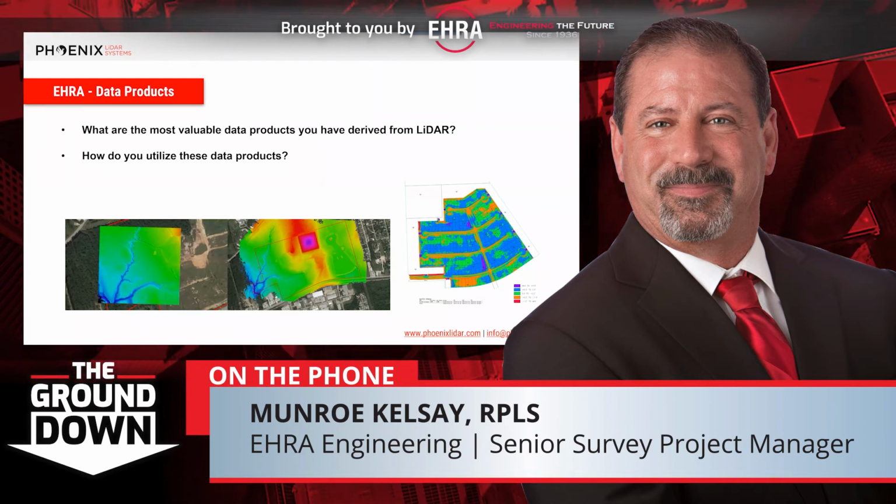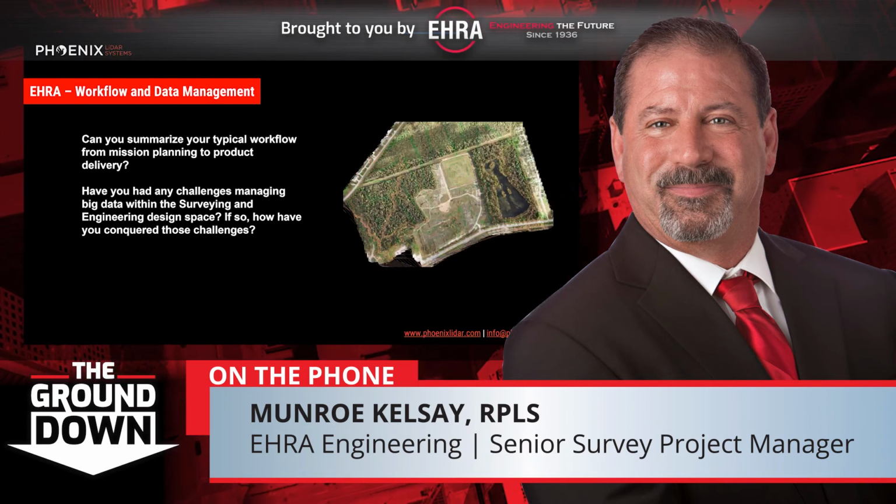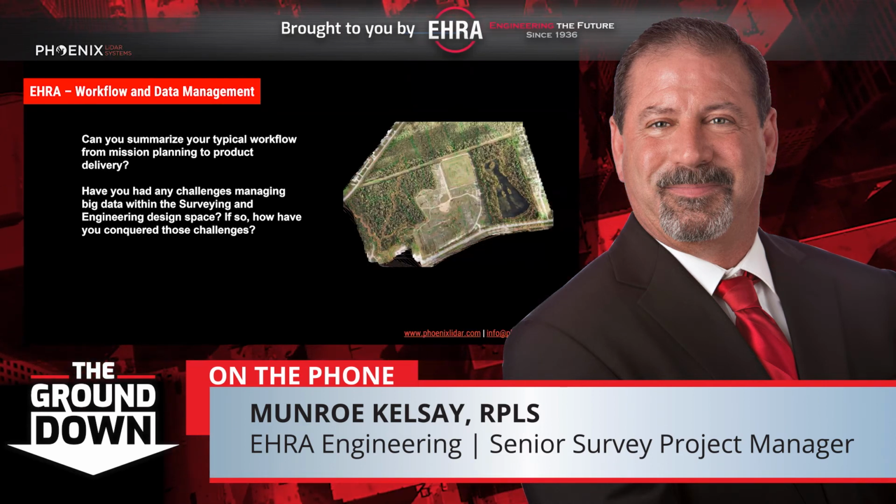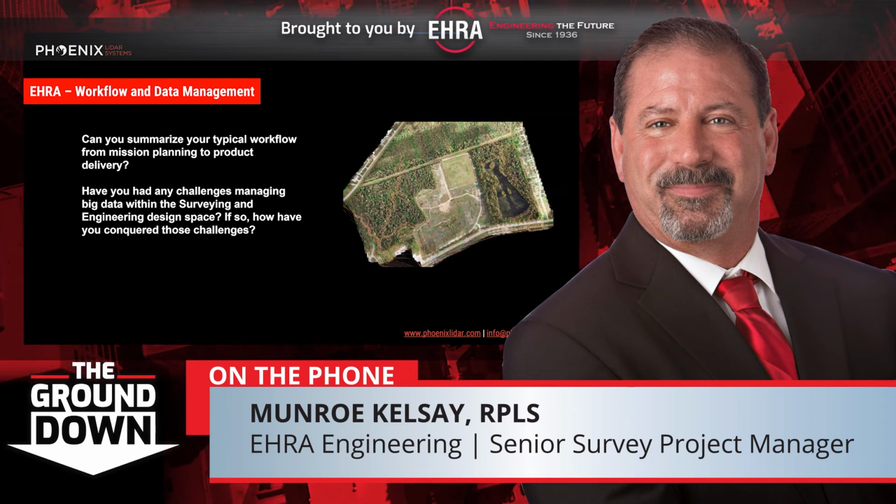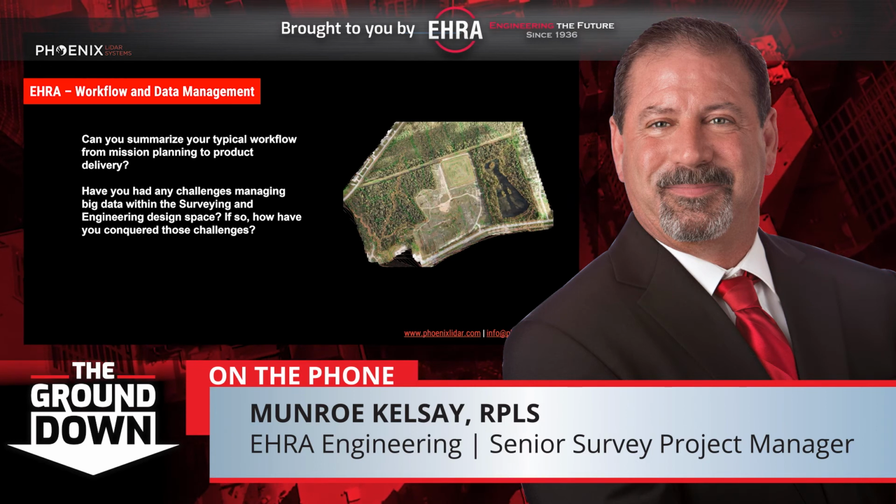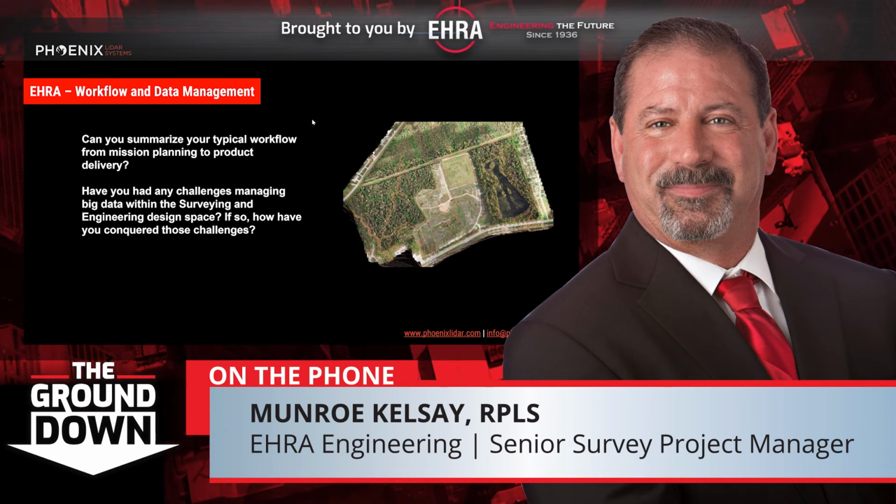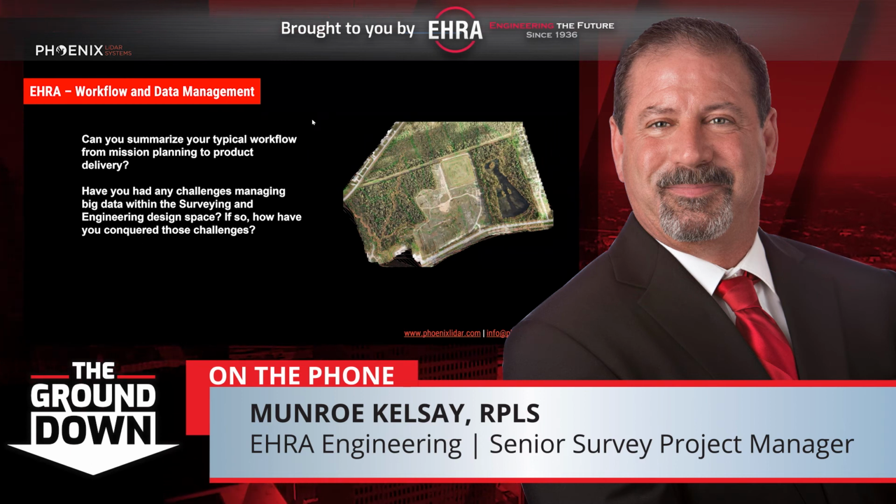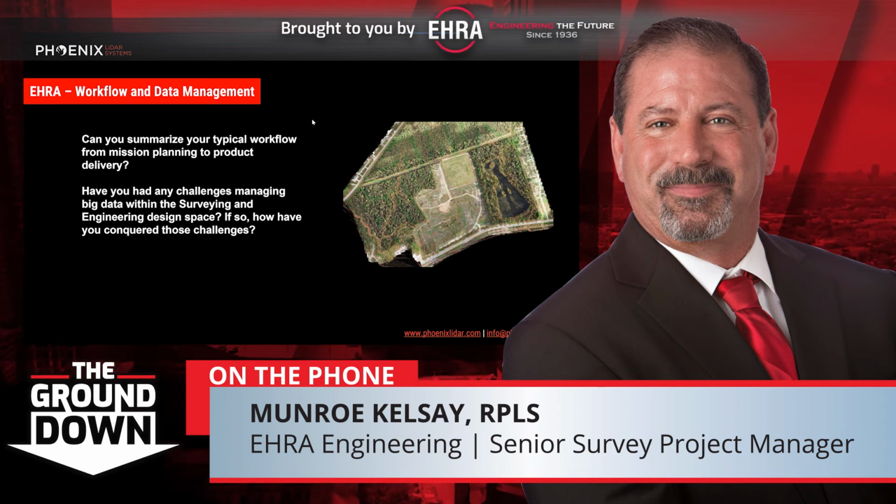I see. Great. So let's talk about your workflow and data management. I know our attendees are really excited to hear more about taking that LiDAR and then using it for surveying and for engineering. Tell us a little bit about what we're seeing in this image and your workflow.